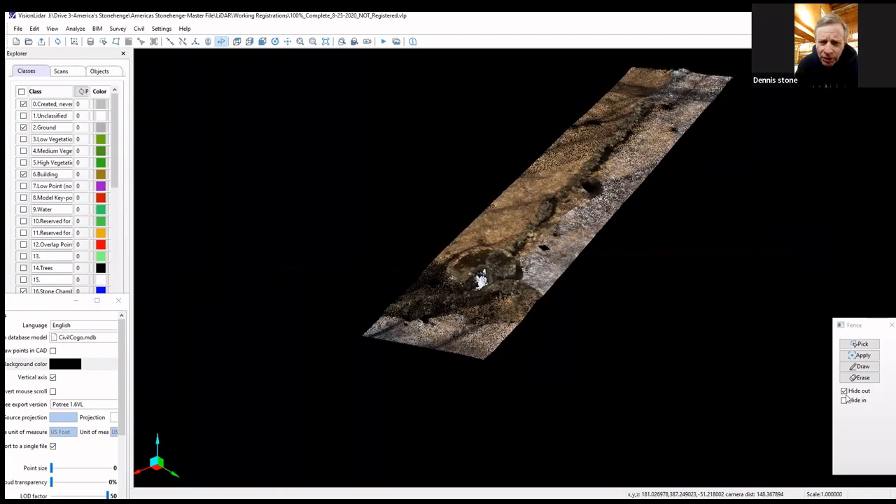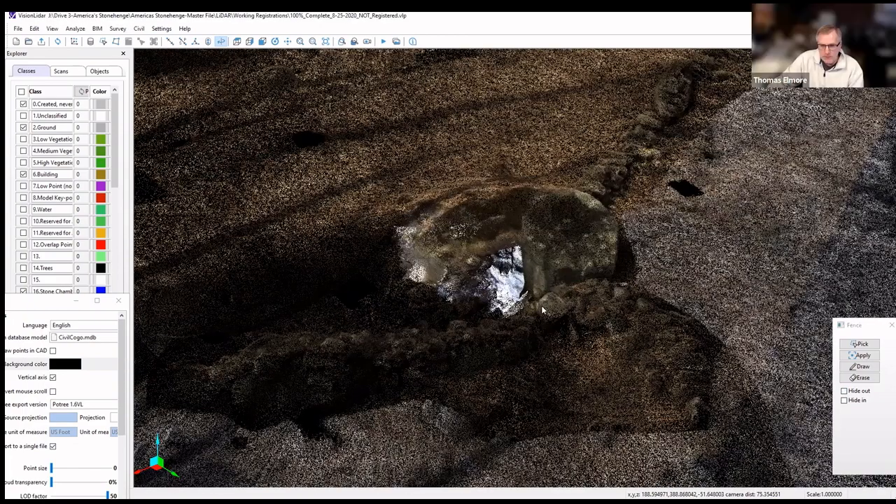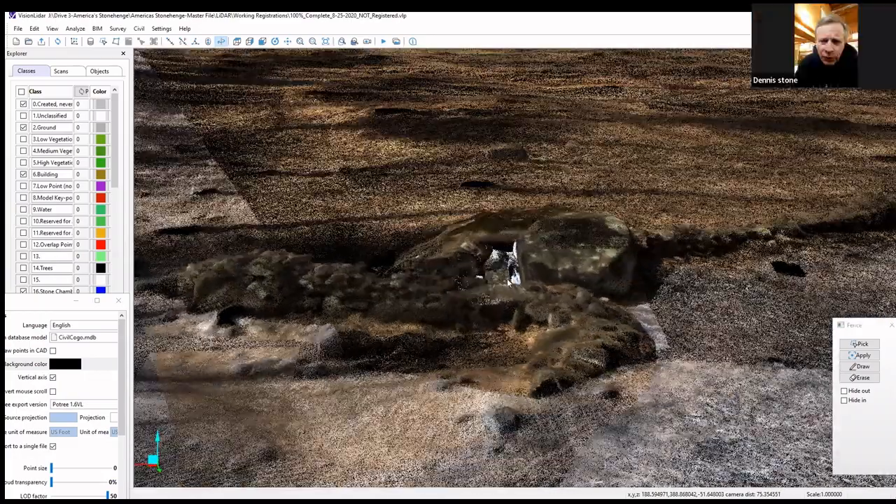So you can really, I know Tom can zoom in to about a centimeter roughly, Tom, on that. Yeah. So Dennis, describe what we're looking at here for them. Yeah, for the alignment, sure.